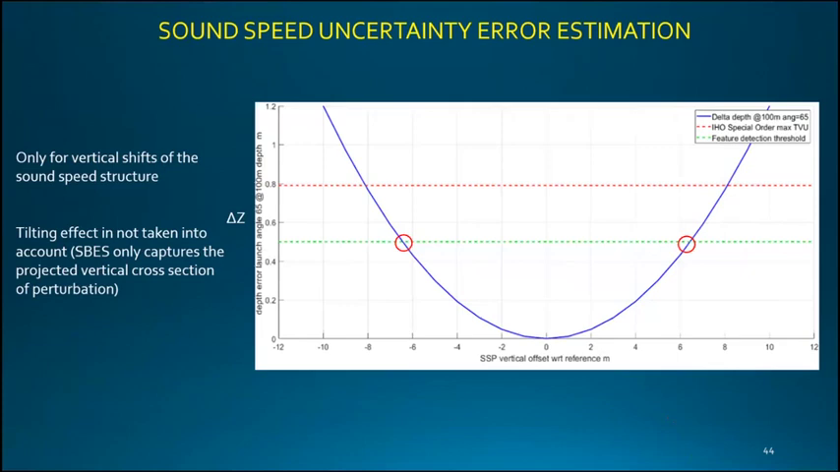And this is just a very conservative approximation because we are only considering the vertical displacements of the velocline and not the tilt, because our sonar is not capable of capturing it.